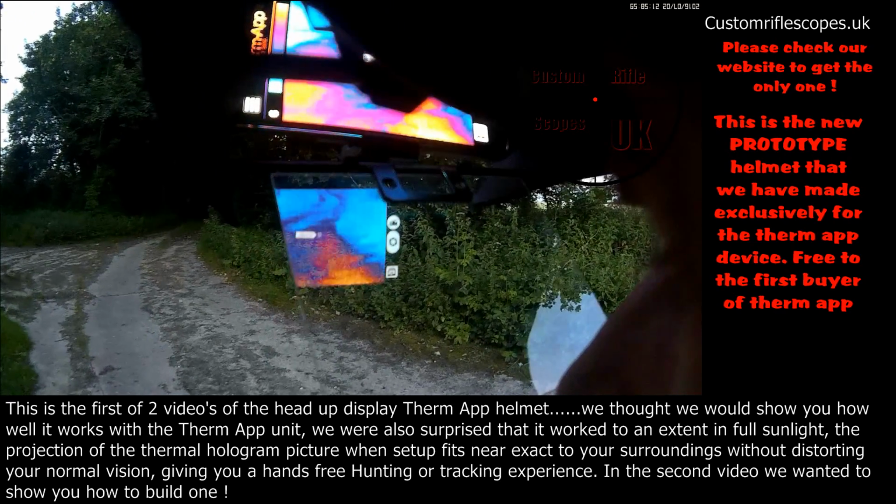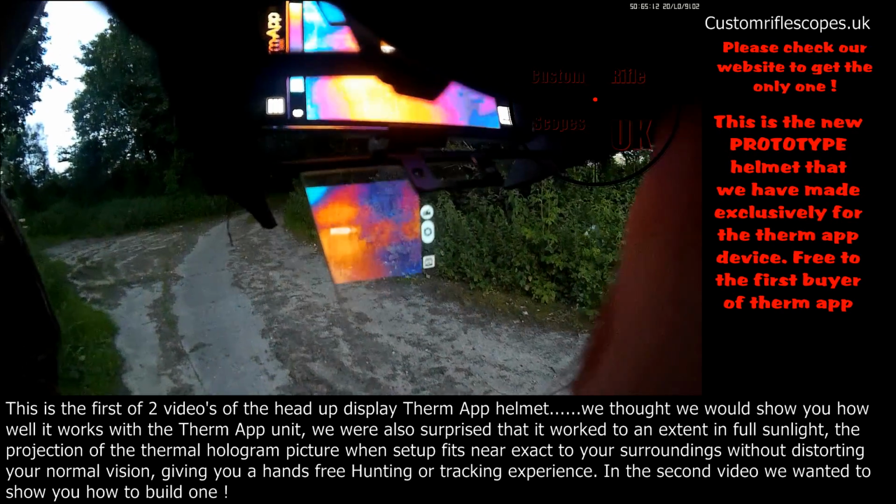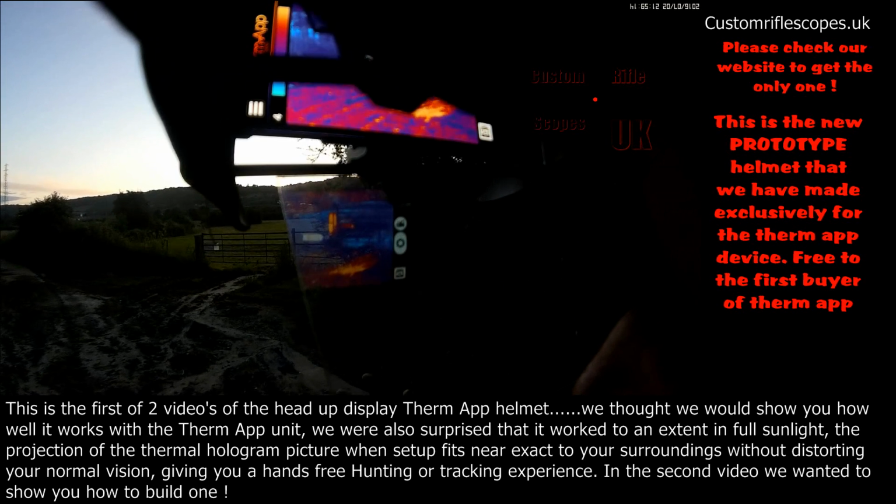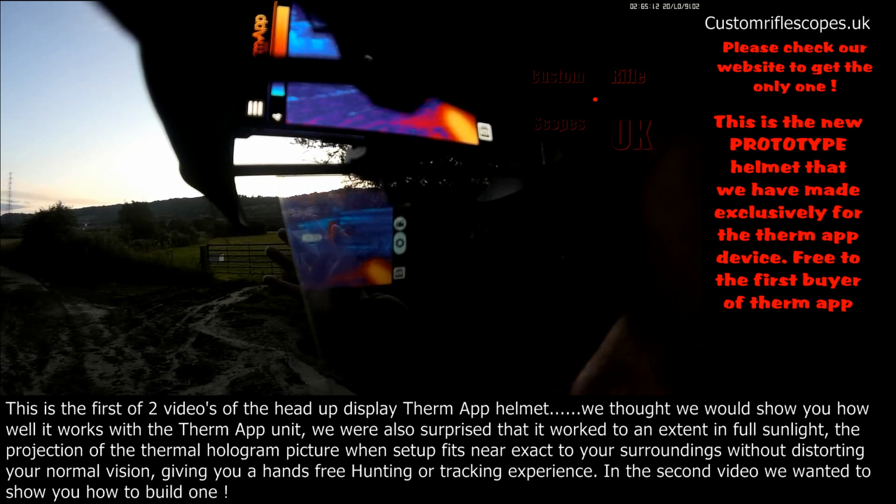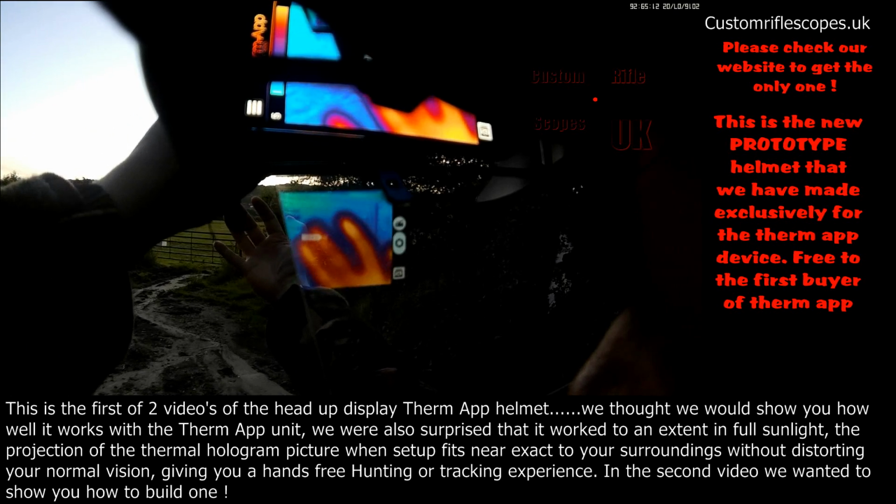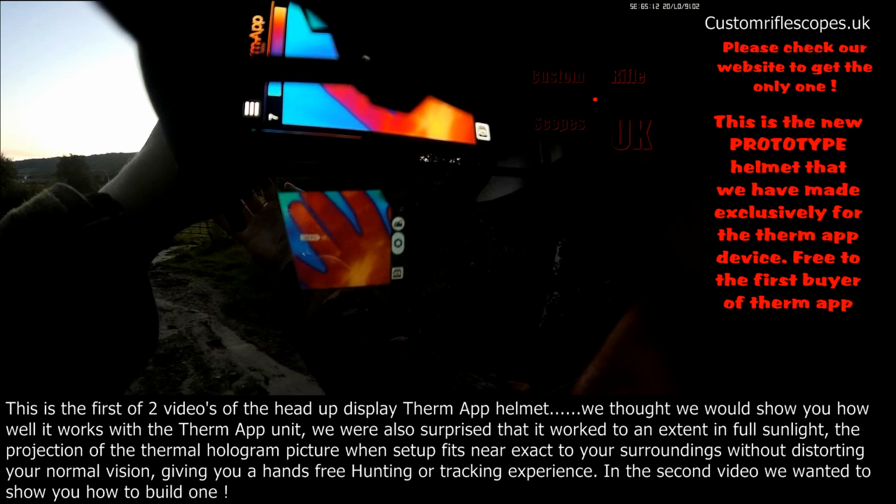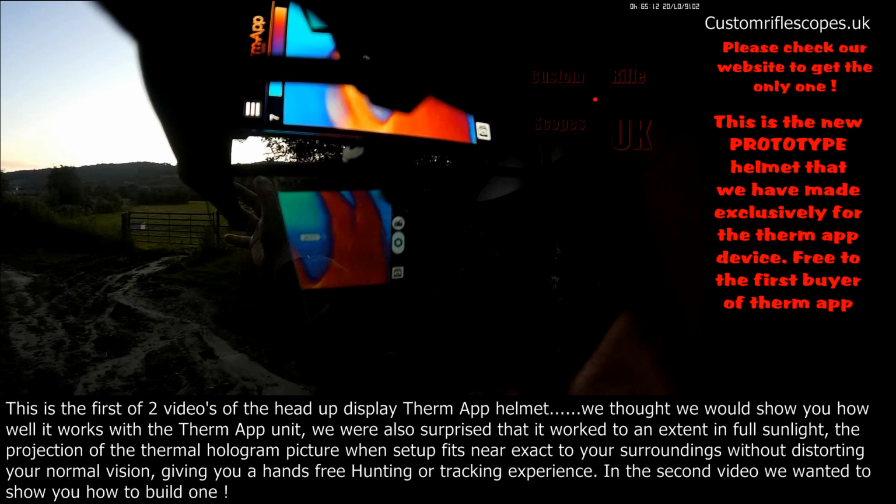I can now, as you can see, walk up the road, no problem. And it's just a shame that the farmer has put all the cows away, so then you really see it. The thing about the Therm app is that when there isn't much thermal about, it's a little bit more hazy. When you start getting thermal image in front of it, then the camera starts really working hard. So if I focus in onto my hand, I don't know if you can see it there, it really does work hard,